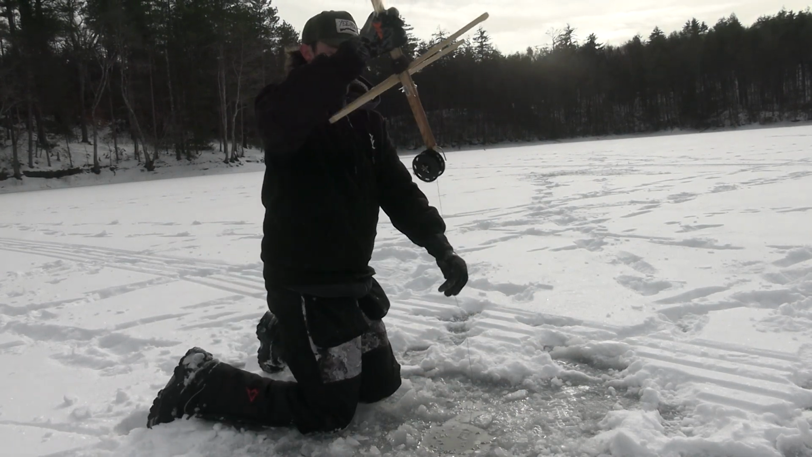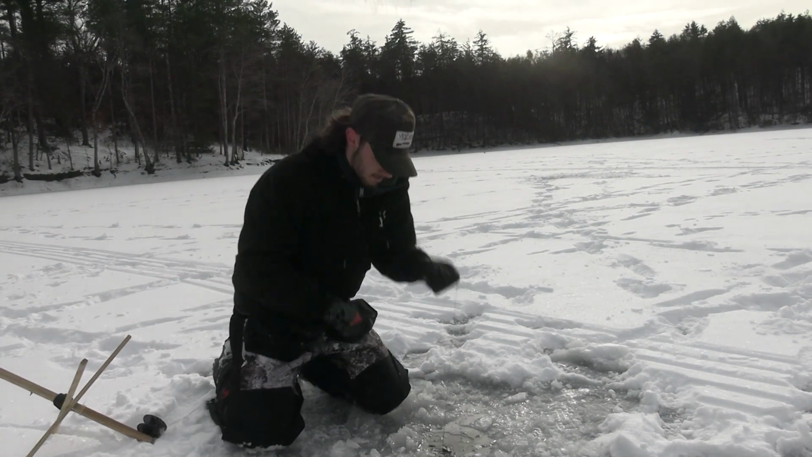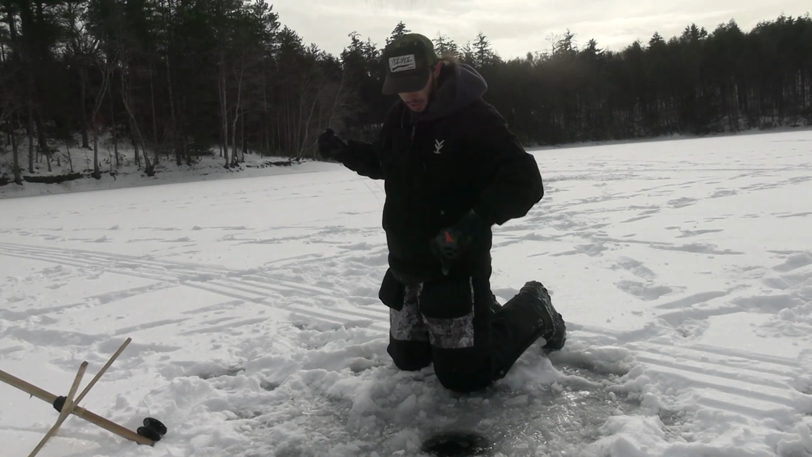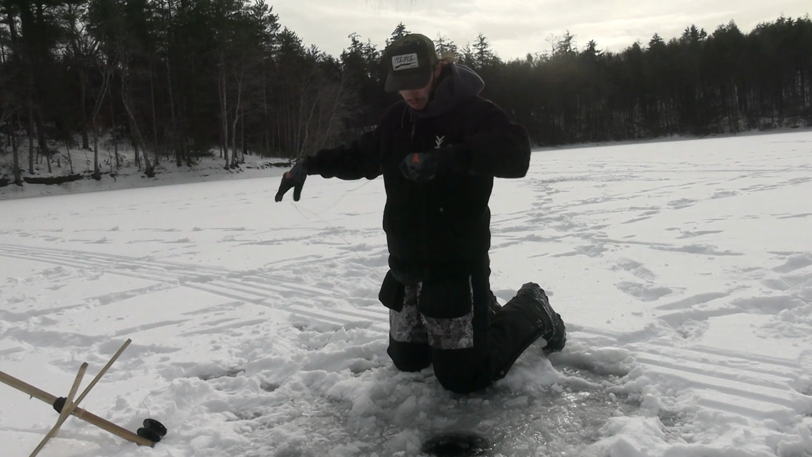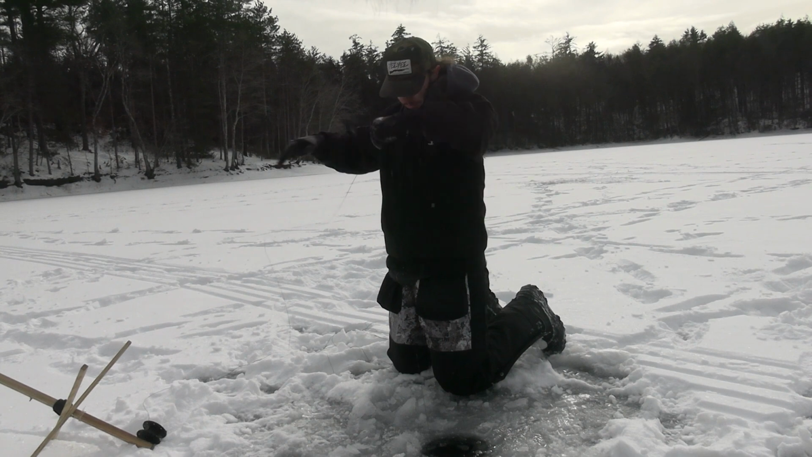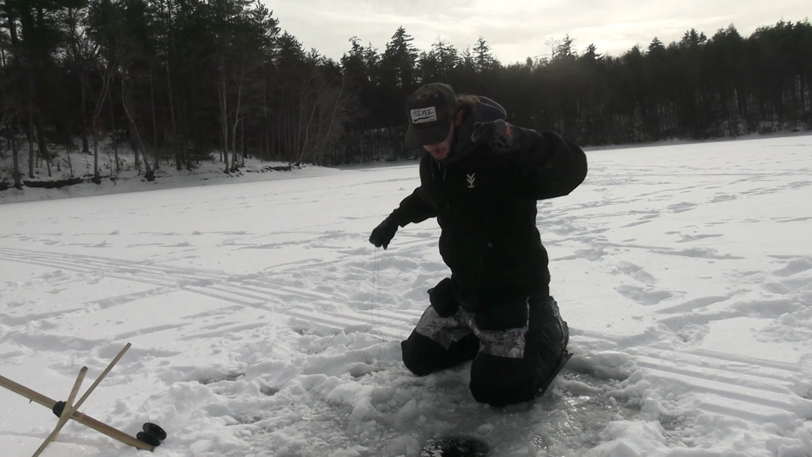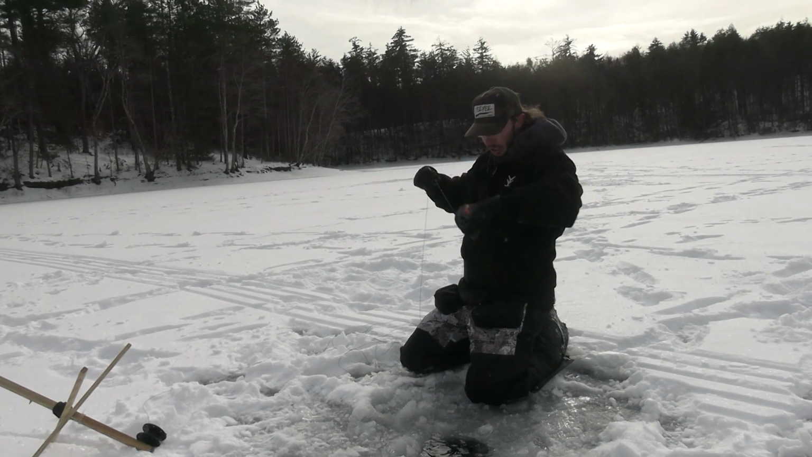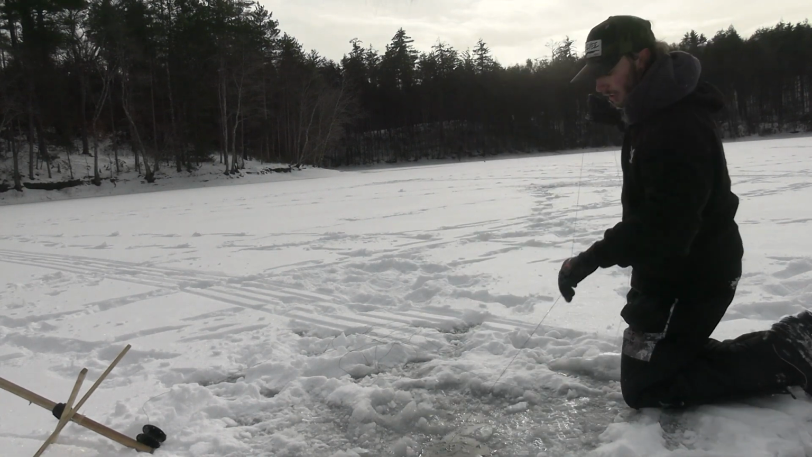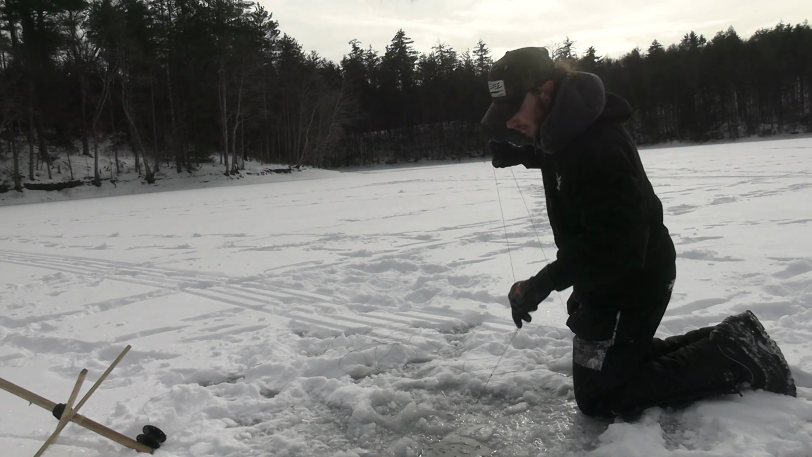Spinning. Not a whole lot of line left on it. Got him. Doesn't feel that big. Oh, running at me. Fish is still up. Plug it now. Should be right here.